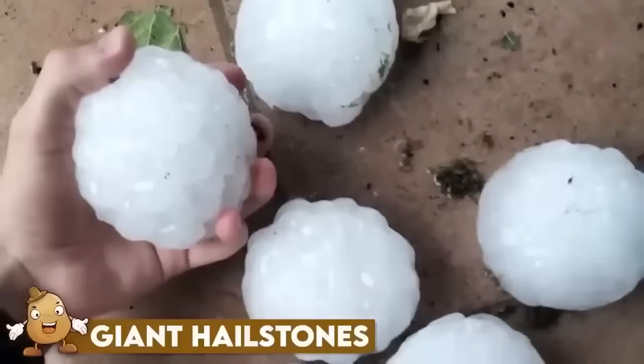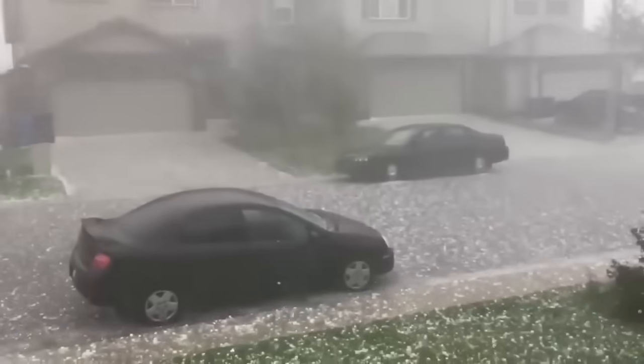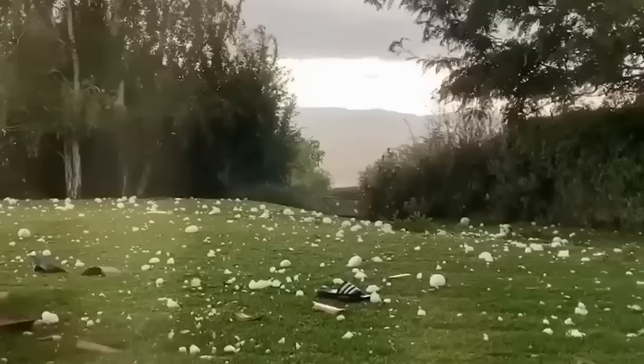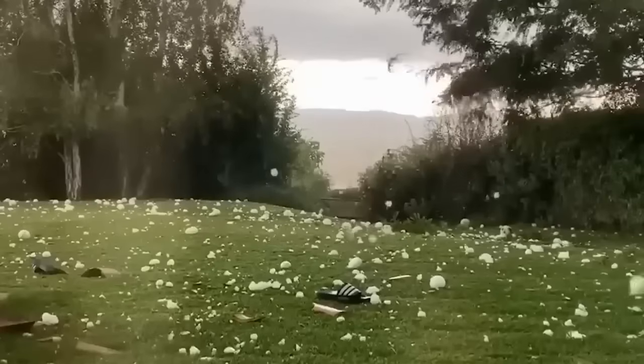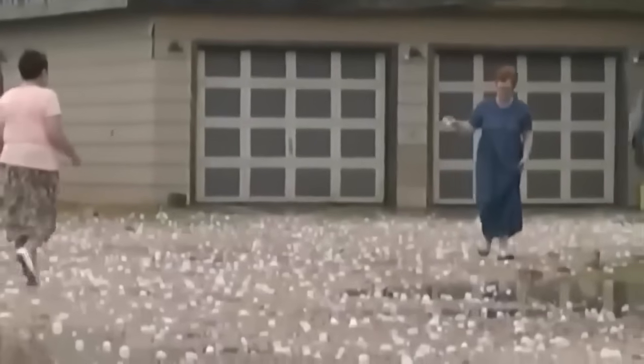Giant hailstones. Nature has shown its power with a vengeance in Catalonia, Spain. The region was hit by a sudden and devastating hailstorm that left destruction in its wake. Those hailstones were no ordinary size, with some measuring over 11 centimeters in diameter. The storm shattered windows, roofs, and cars and left over 50 people injured.